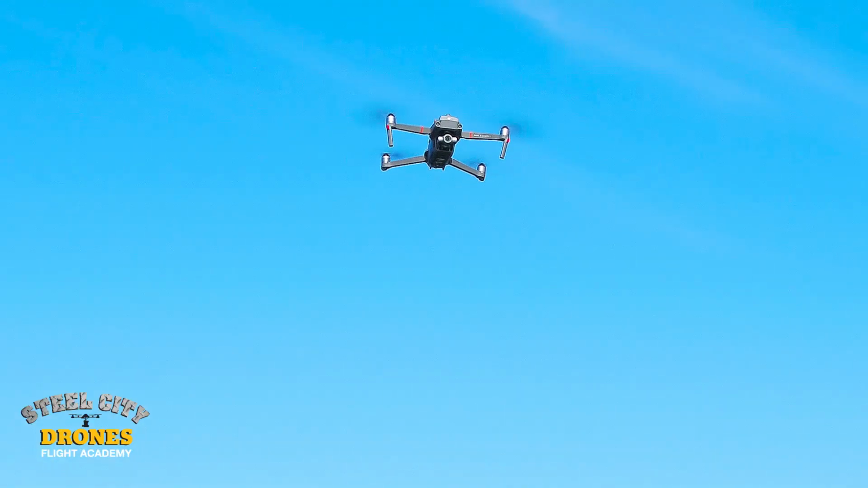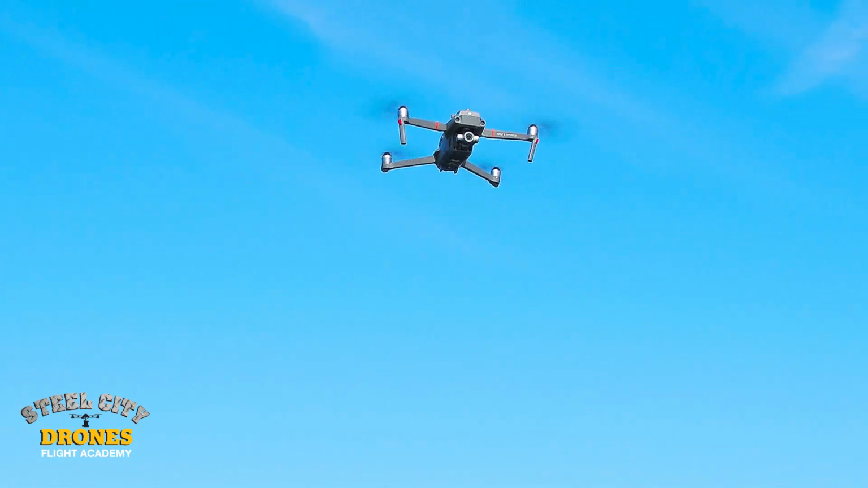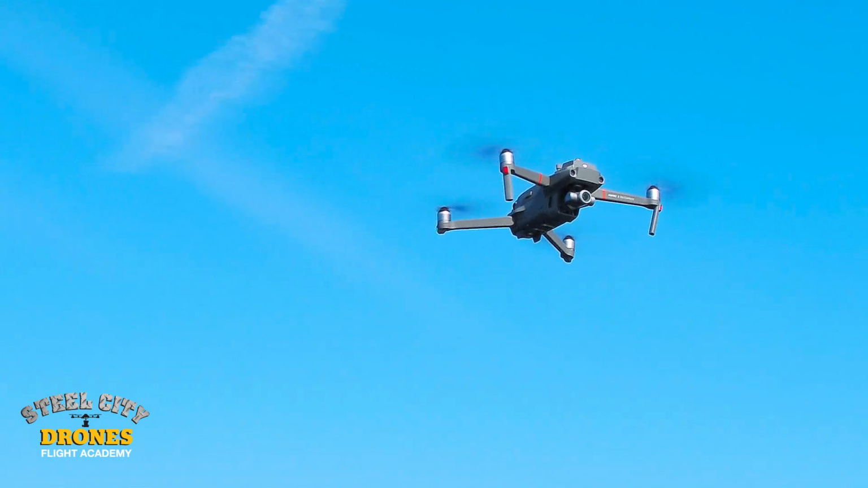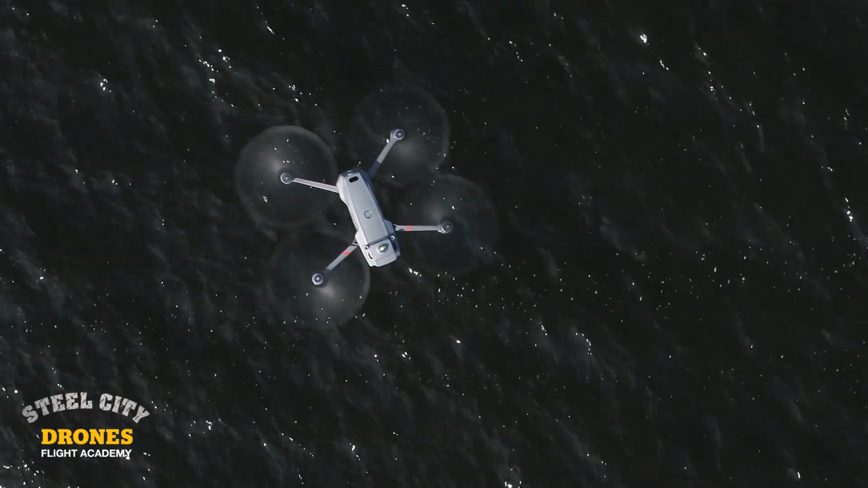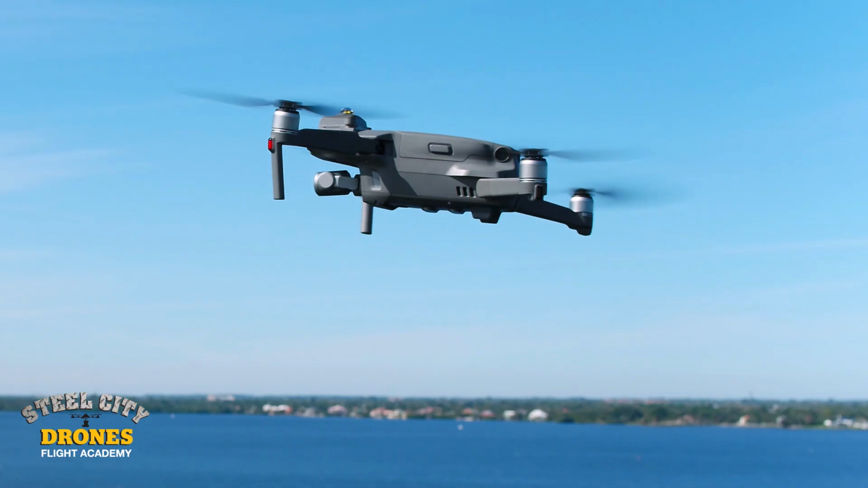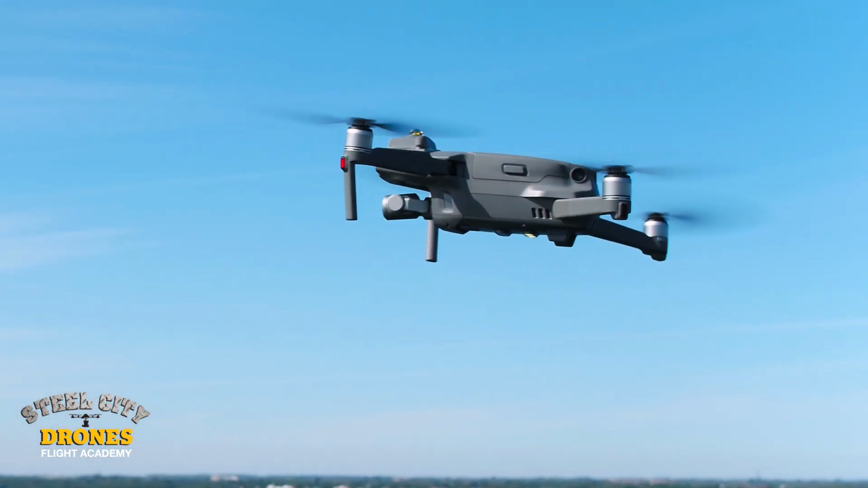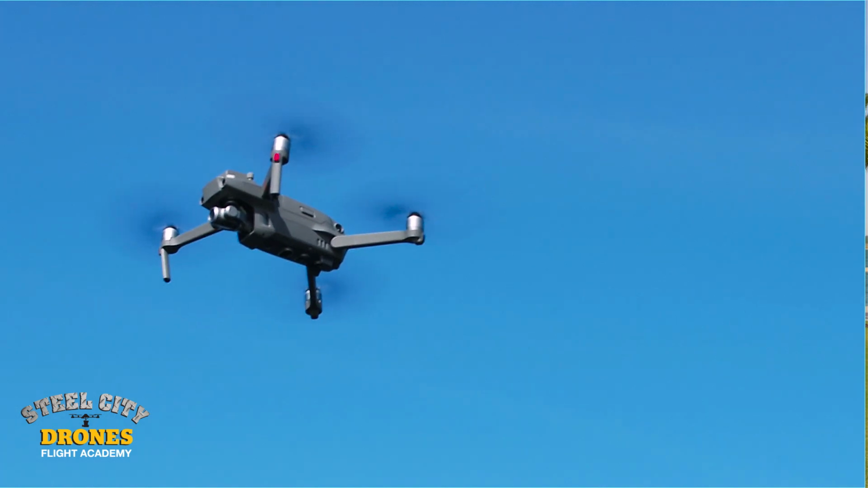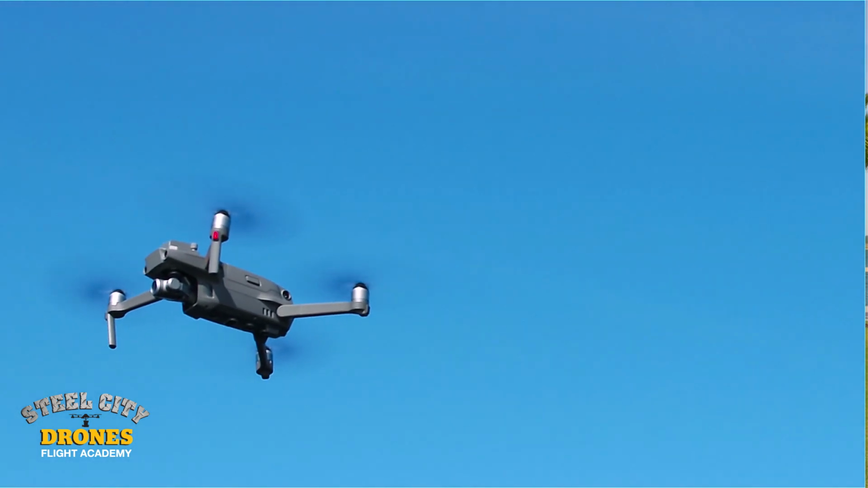We have 360-degree obstacle avoidance, so we have sensors that look forward, we have sensors that look backwards, we have sensors that look to both the sides, which we should talk about, and then we also have sensors that look both up and down. So they really cover all the way around the drone, except in a couple circumstances. And it's these side sensors that I want to say just a little bit more about. These side sensors only work when you're in a mode like active track or tripod mode.